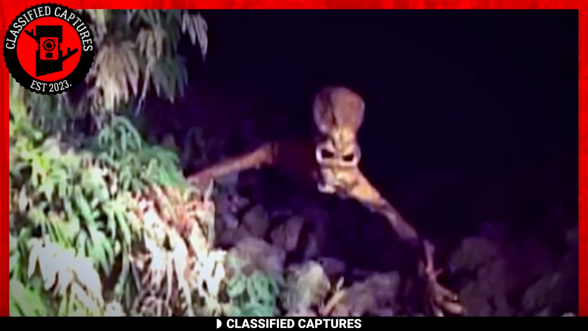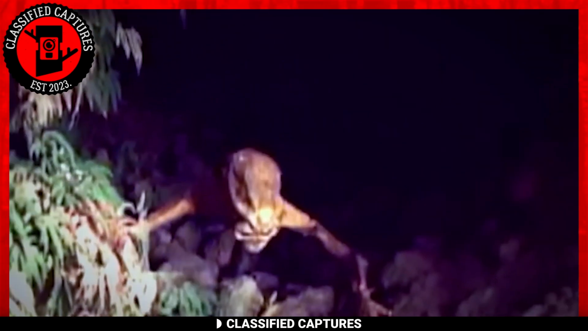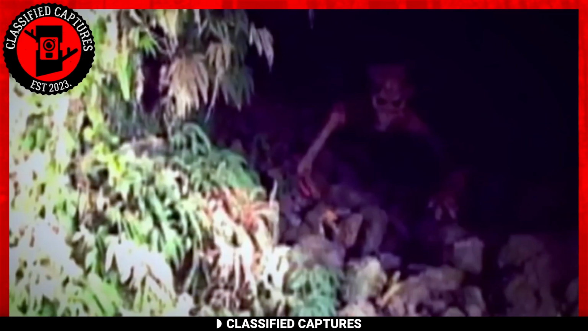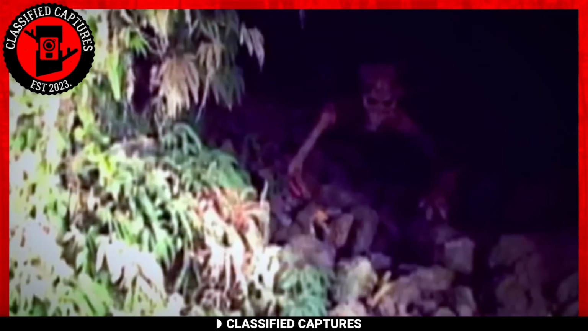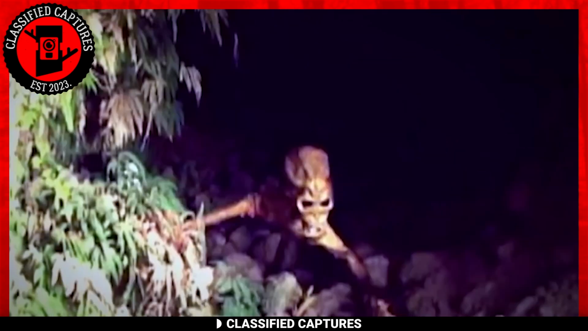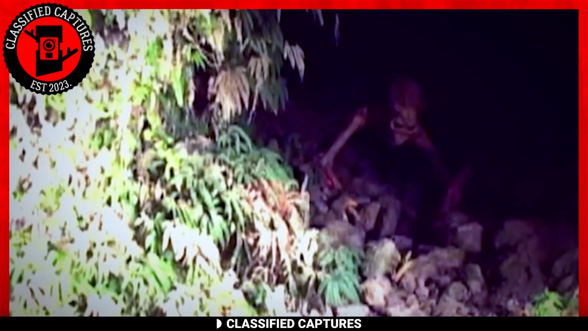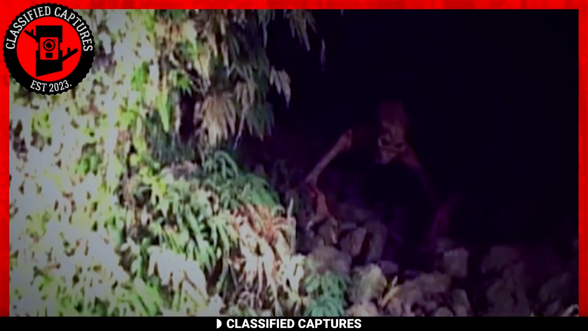There's been no official word on the footage, and all attempts to get one have simply been ignored and swept under the rug. Scientists who've opened up cannot identify the creature and believe it's some kind of alien. With all these sightings and talks of UFOs, this creature being an alien is not far-fetched. Tell us what you think of this creature in the comments below.